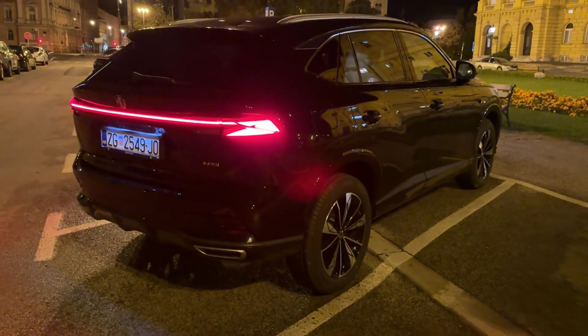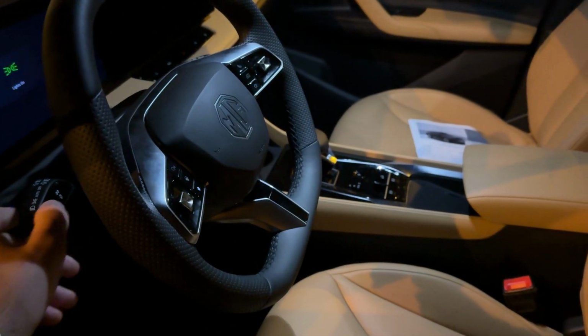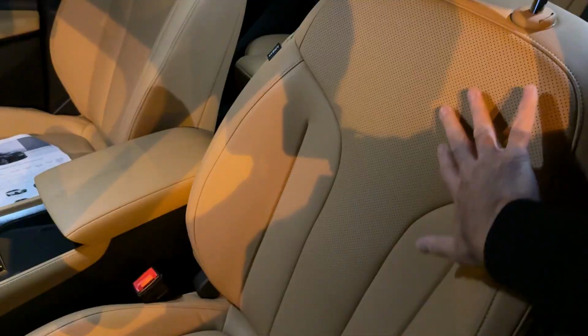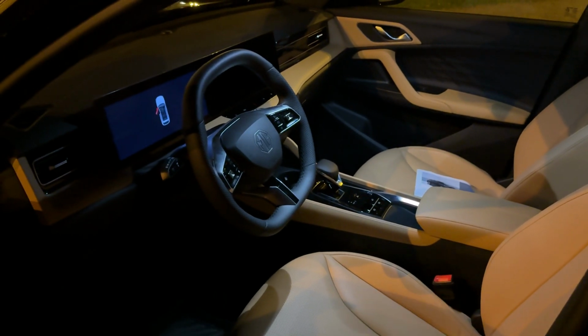So now we are ready to go on a nice relaxed night point of view drive through my hometown of Zagreb here in Croatia. And we have the beeping because the lights are on, so let's put the automatic ones. And then here you see the tan interior. I would definitely go for this. I think it looks so nice, especially in contrast with the dark exterior color.